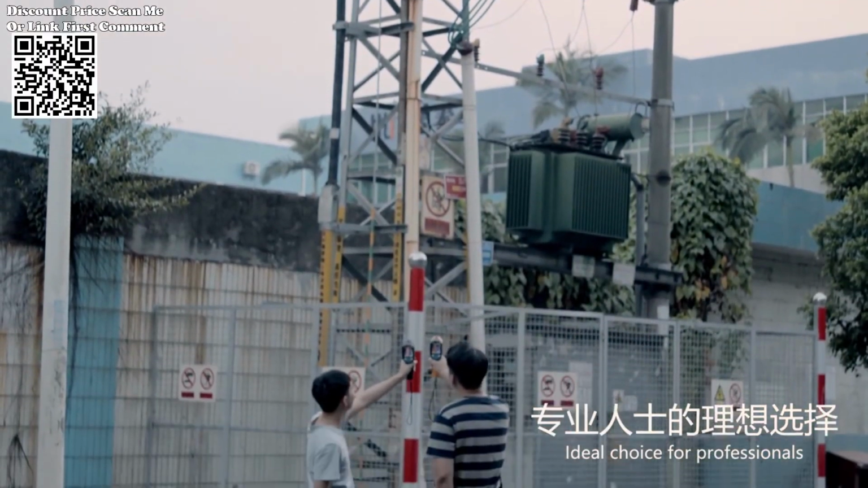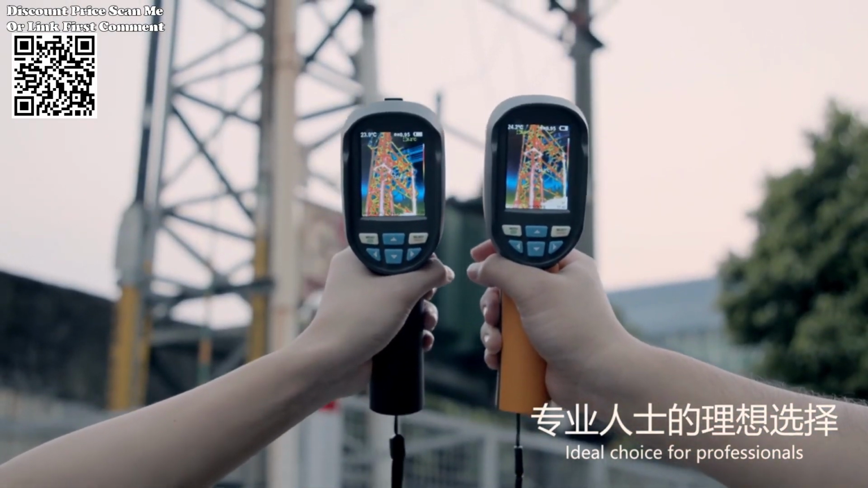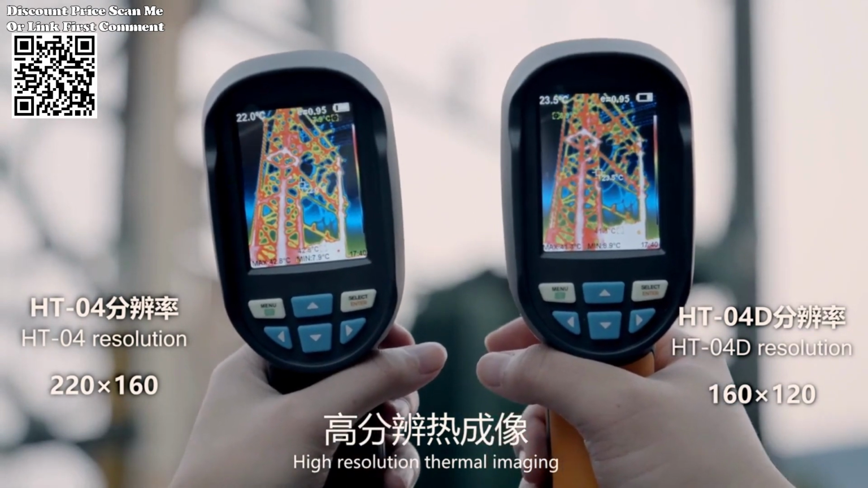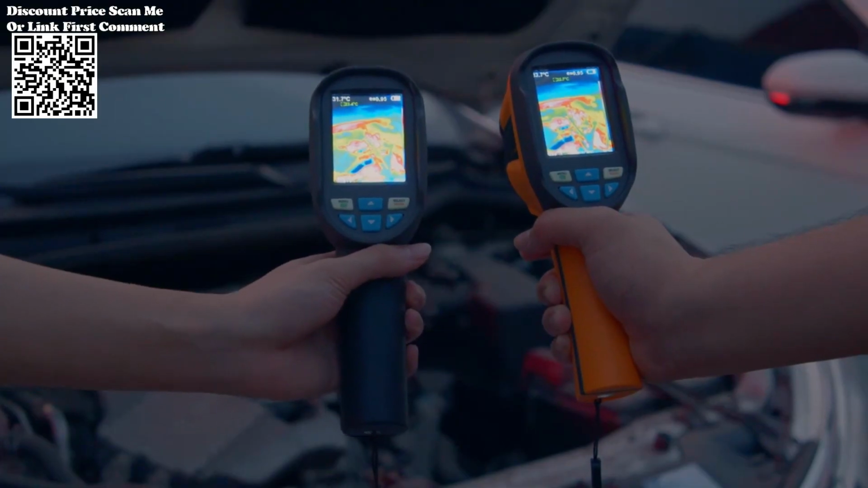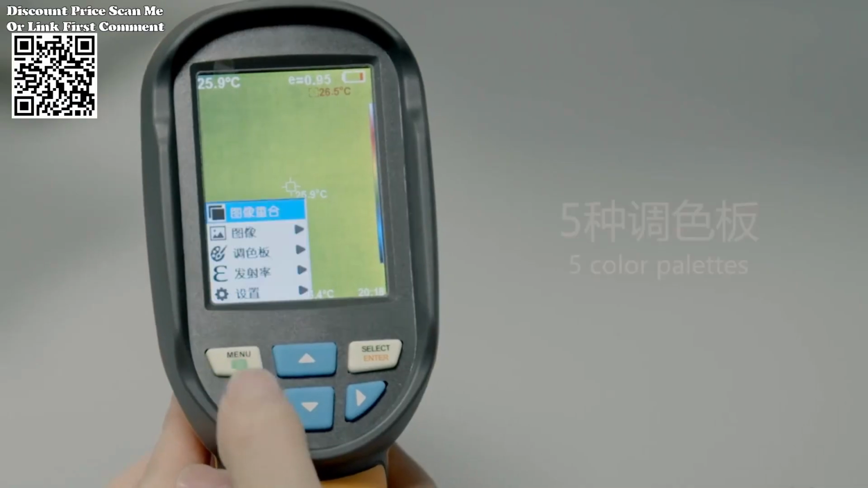The HT-02D boasts an impressive 32x32 infrared resolution, enabling users to capture intricate thermal images with clarity and precision. Its temperature range of -20 degrees centigrade to 300 degrees centigrade ensures versatility in detecting both hot spots and cold spots across a wide spectrum of scenarios.